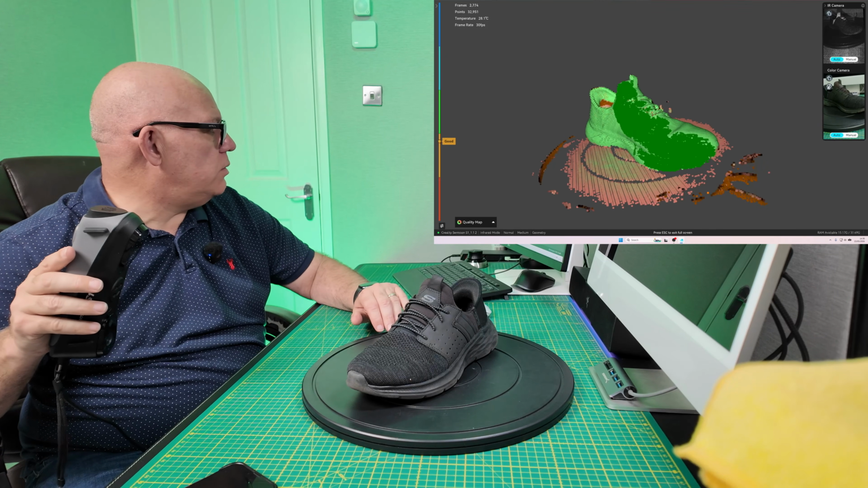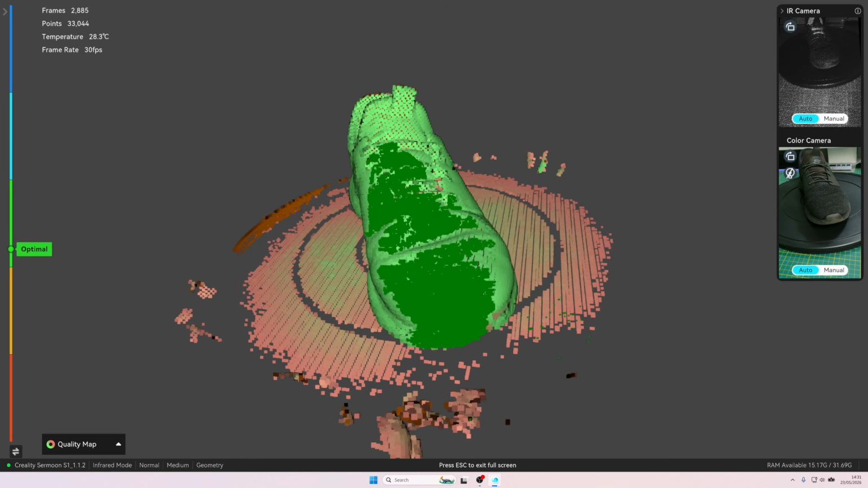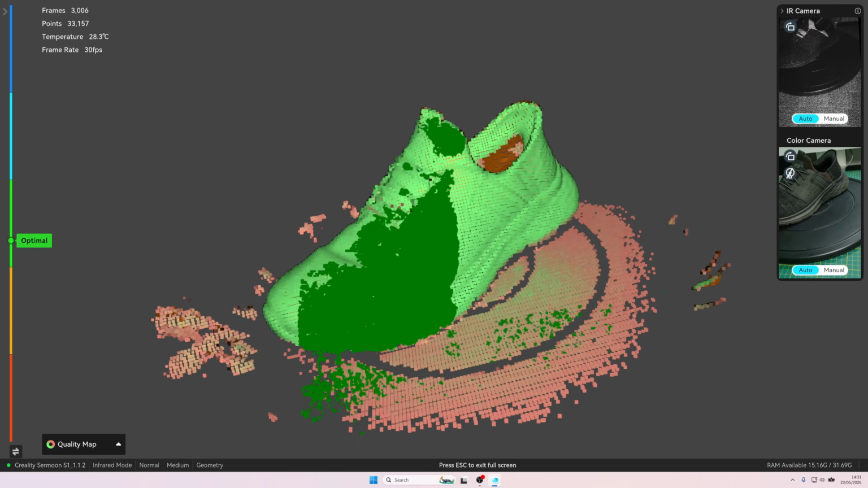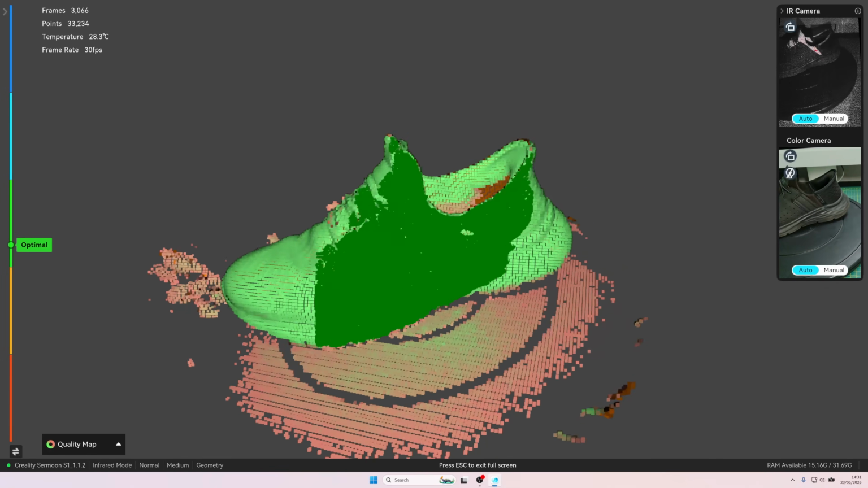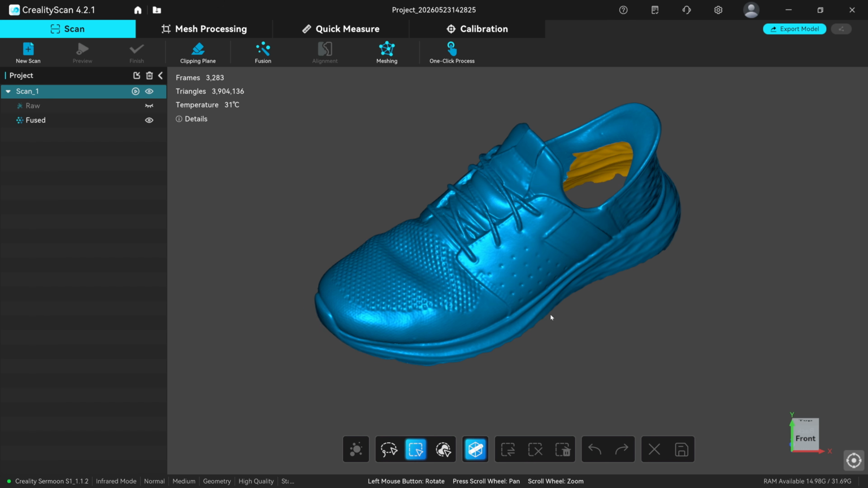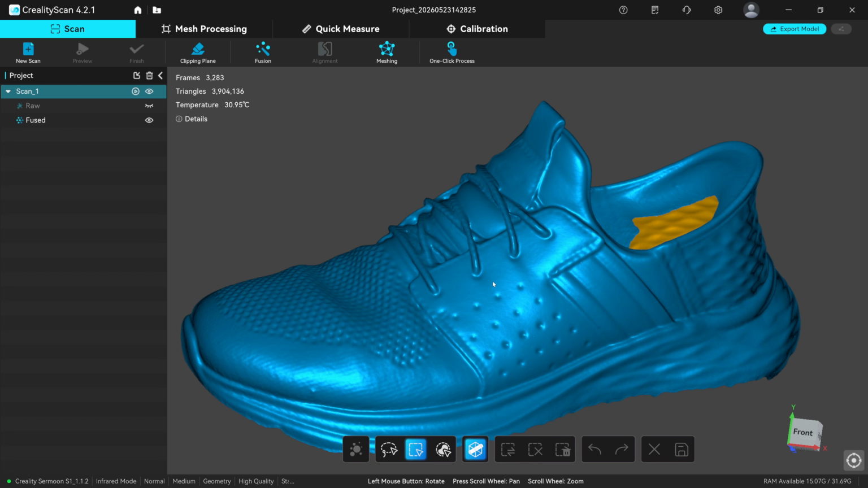I'm at a good distance away. I'm now optimal. It's going to be getting all the detail in the shoe there. This is going to be a good scan. Let's fuse that then at 0.25 millimeters. Okay, so there's the scan of the shoe in NIR mode. It's got all the detail in.